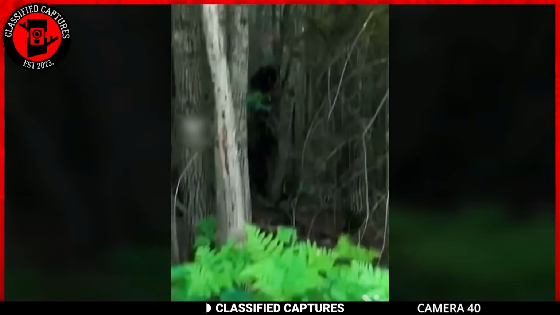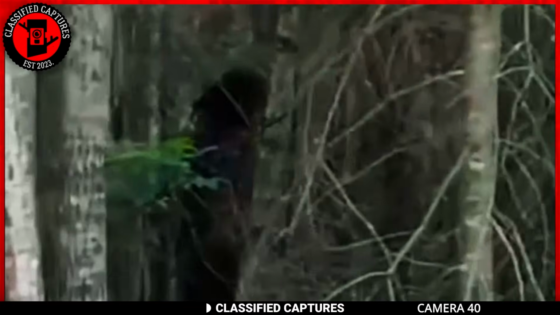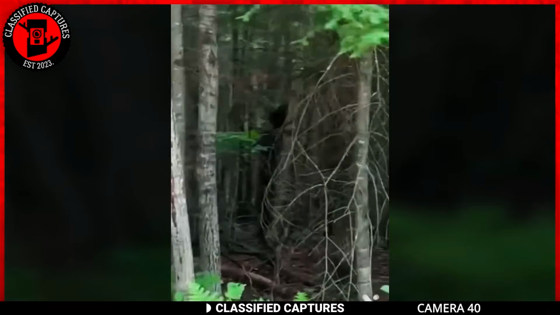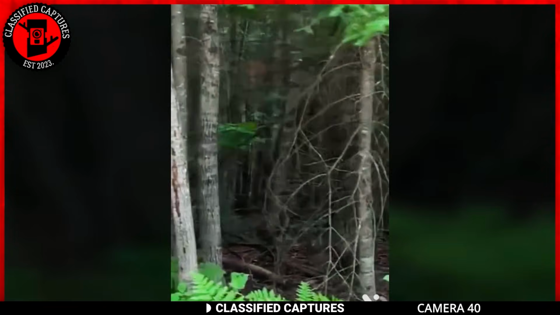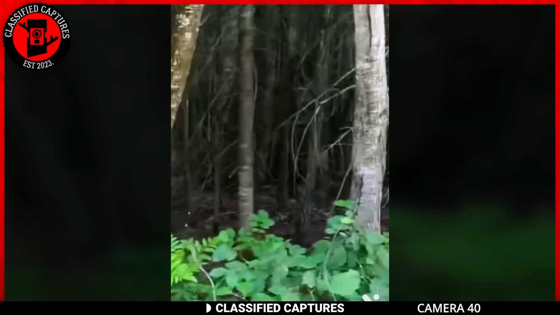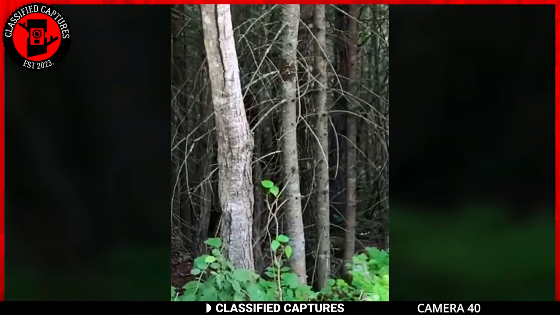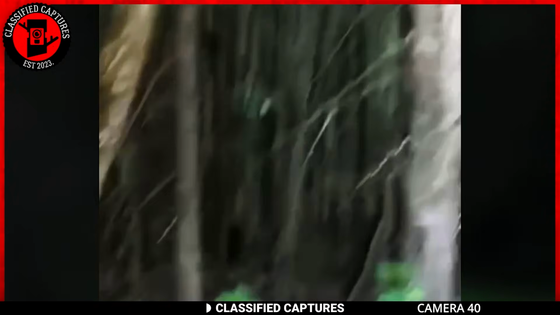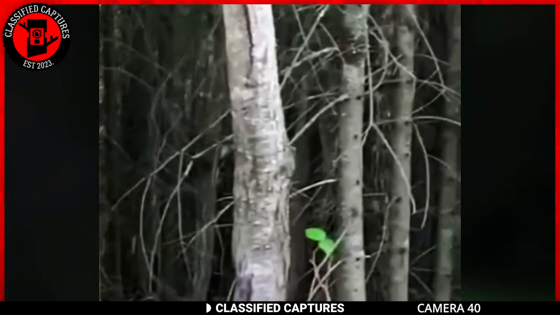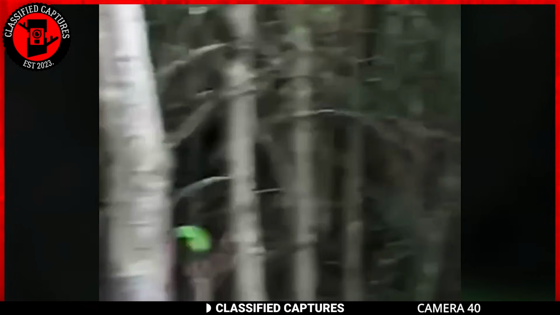This has got to be one of the best bits of footage I've ever seen of a Bigfoot. The footage introduces us to a large being or creature moving through the woods. It stands at an impressive height of 7 to 8 feet tall. It makes you wonder what this creature could be. I mean, if you were to see it in real life, you'd be scared and wondering, which is exactly what happened to the one recording the footage.